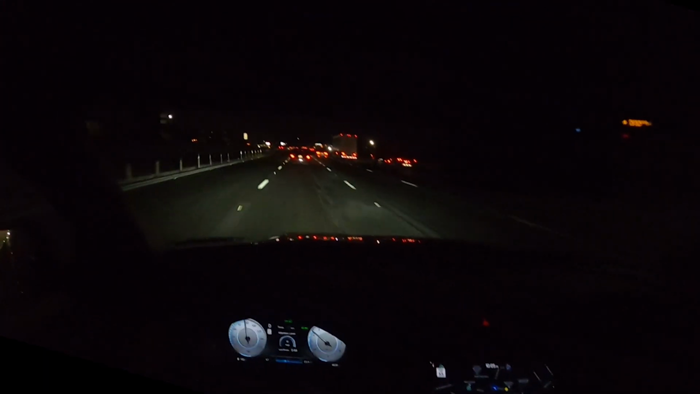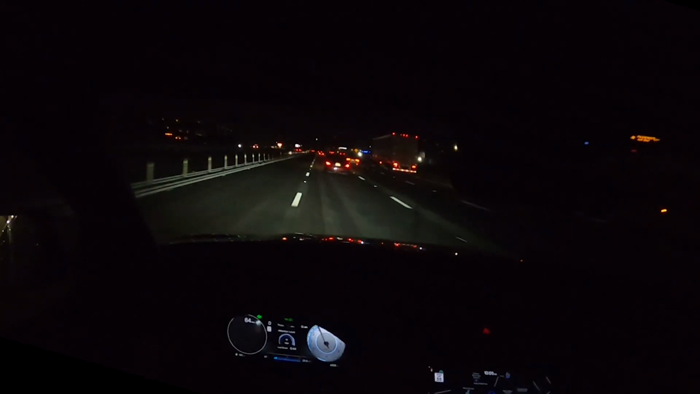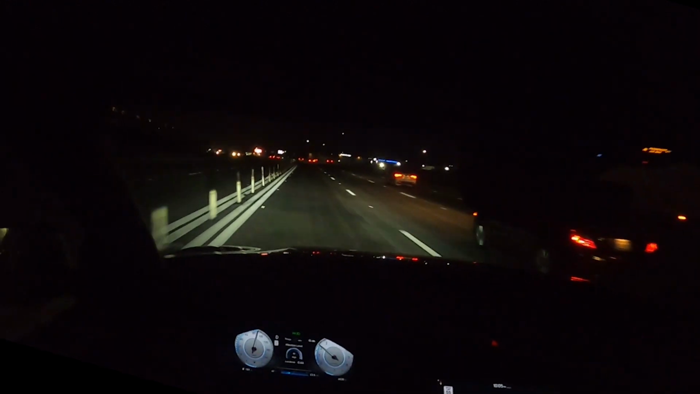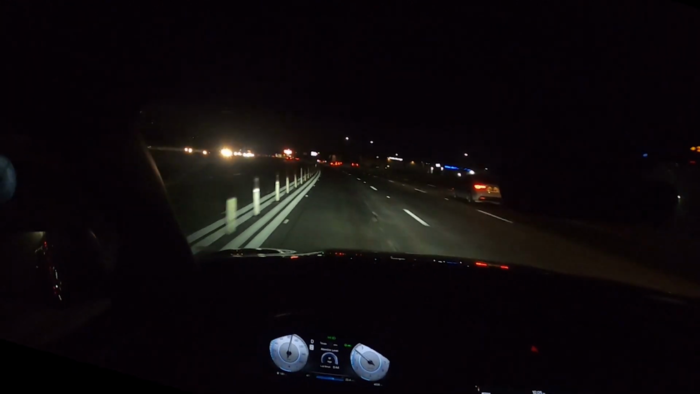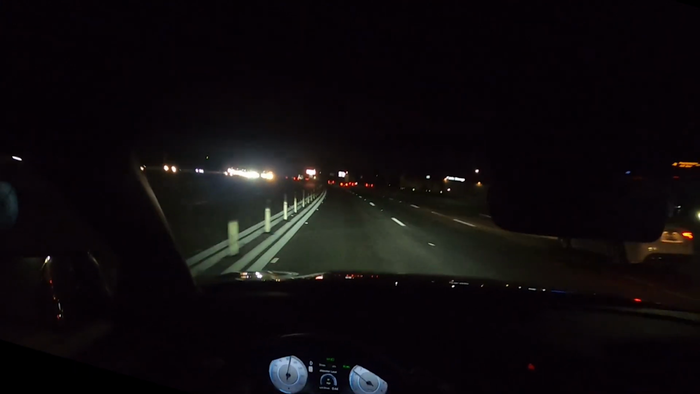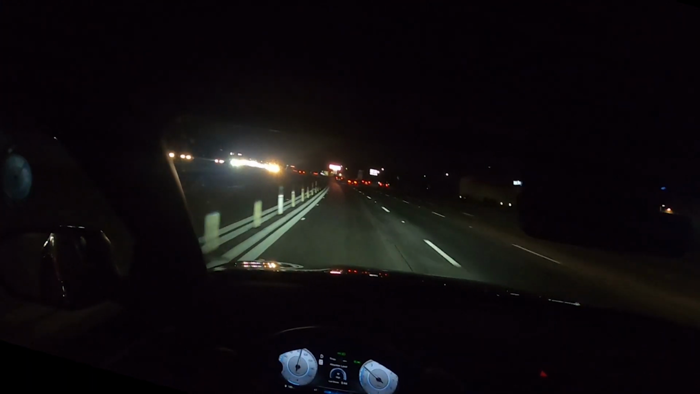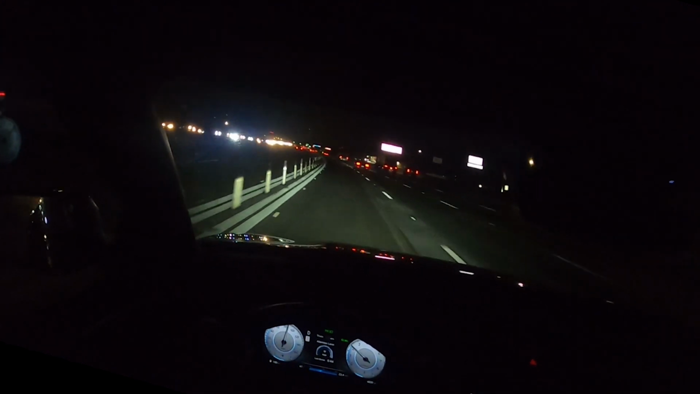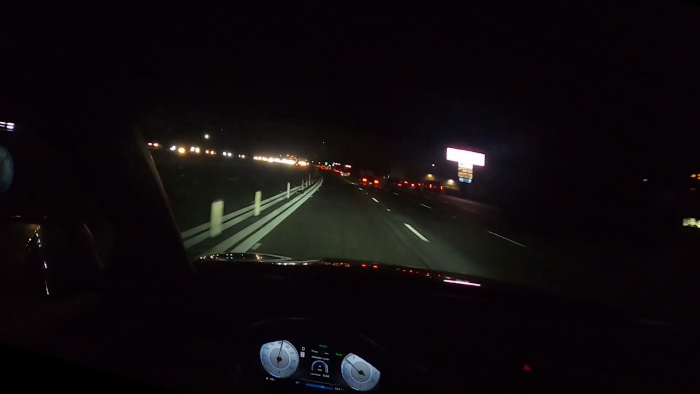We're here to talk about driving a Santa Cruz, and it's nice. I'm not really sure what you would compare this to. I suppose the Ford Maverick, and I have driven a Ford Maverick, but the Maverick that I drove was like a base model hybrid.